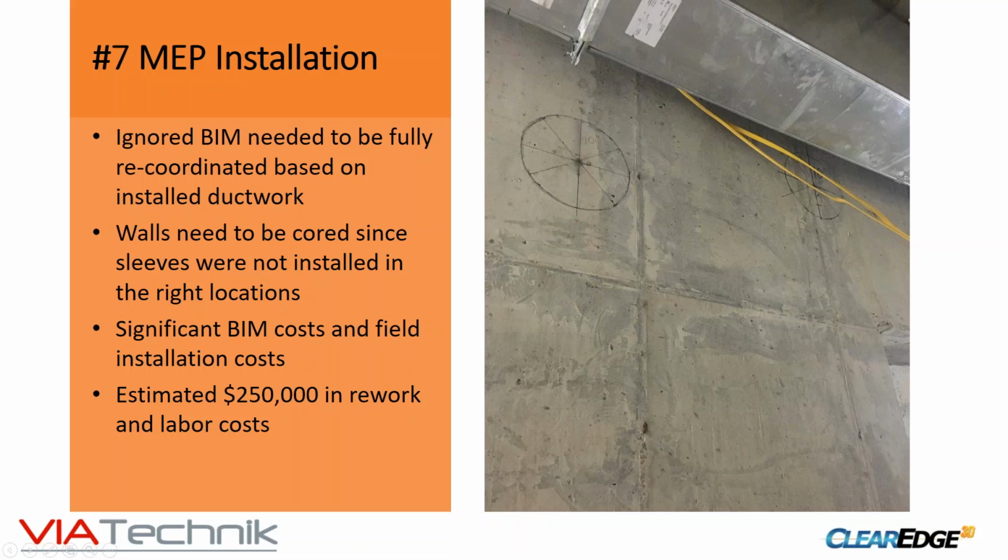So all our 3 months of coordination is pretty much going down the drain. We're having to re-coordinate around the existing ducts, coring walls. It's just crazy.